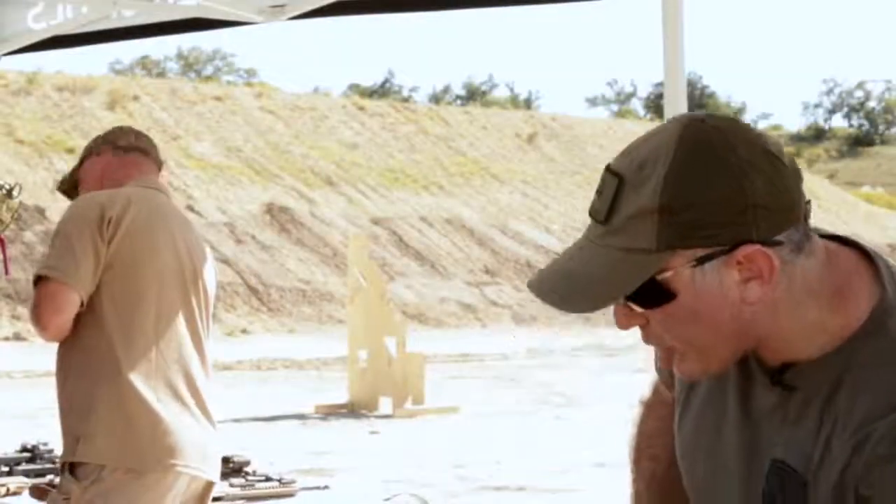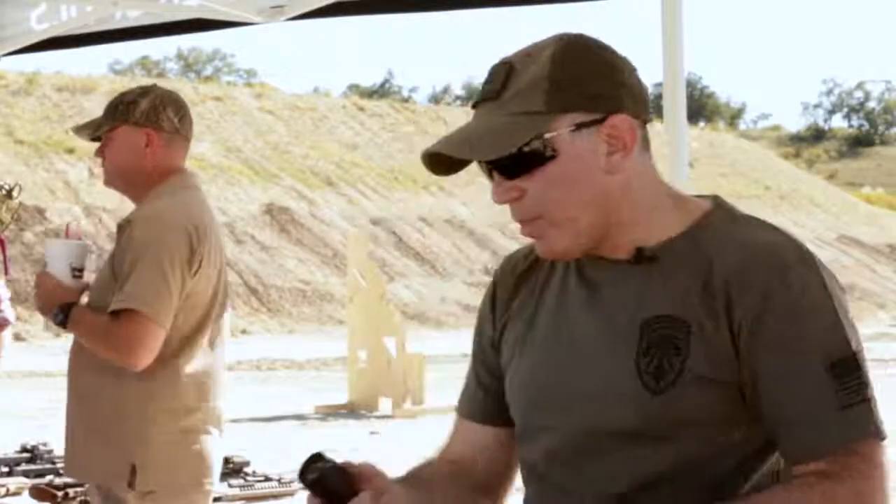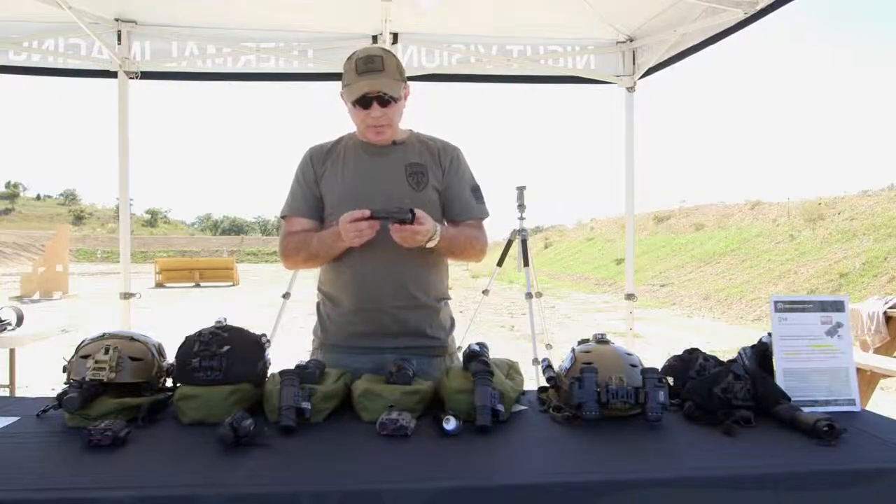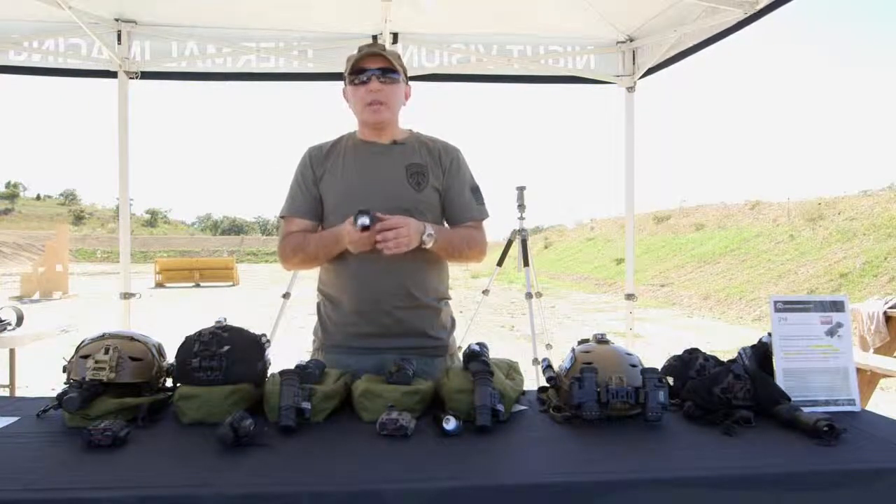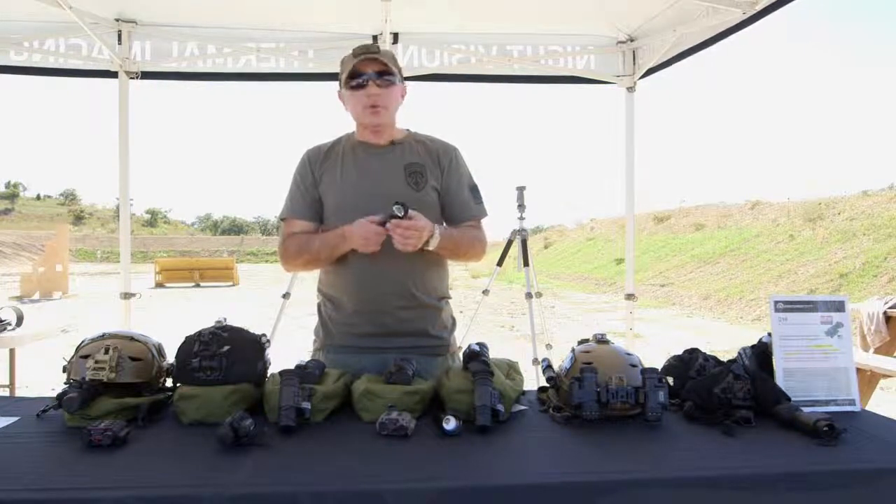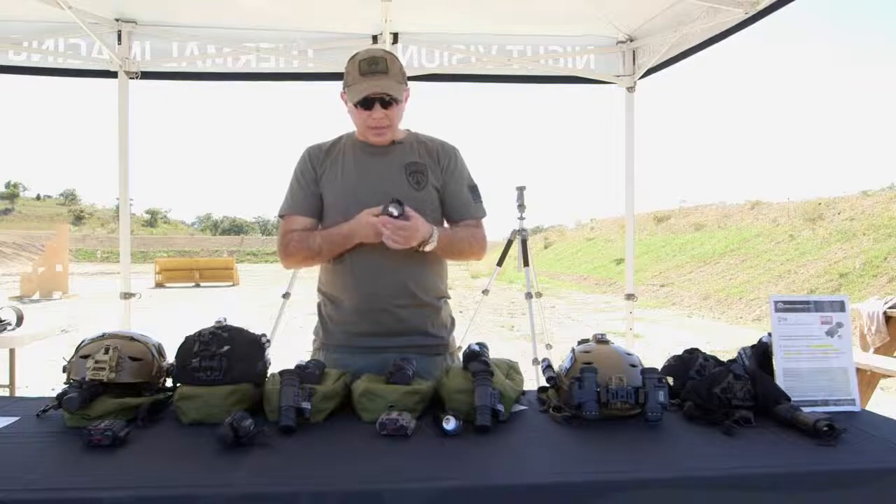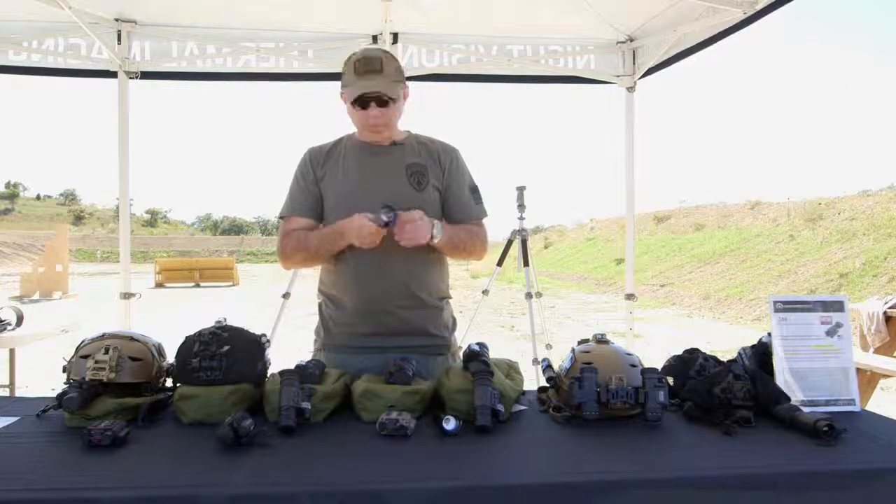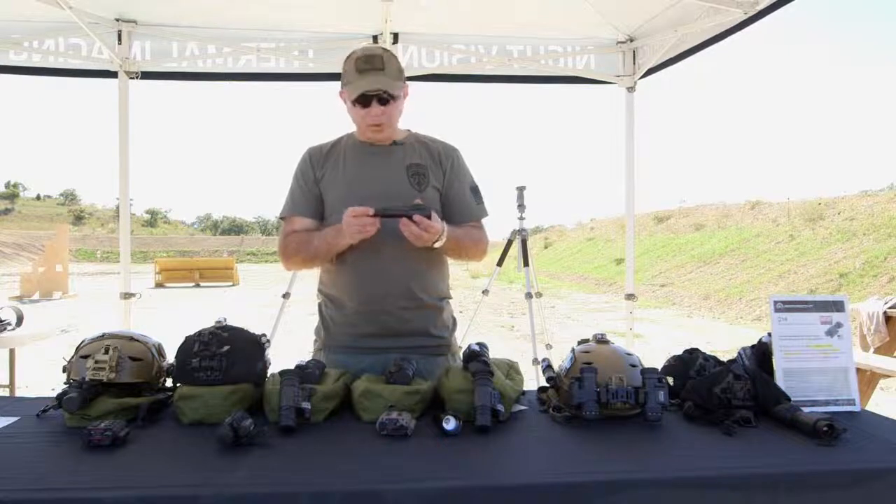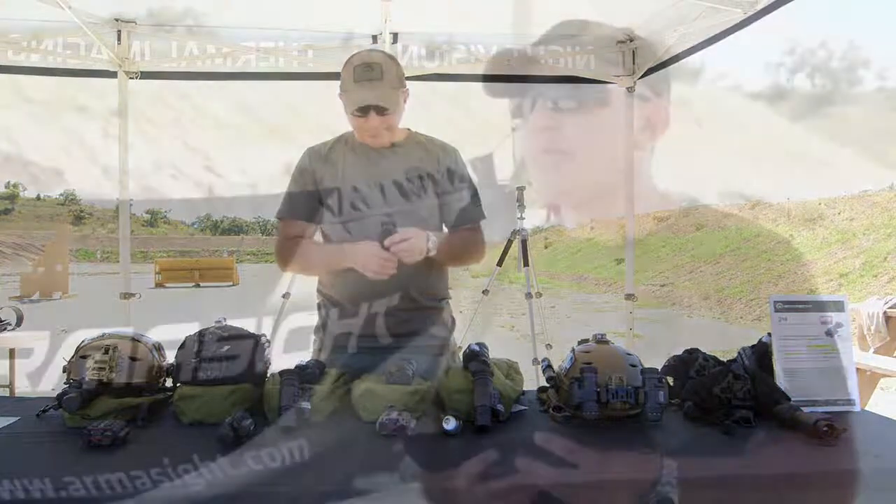Another unique feature that will be brought to the market is an extremely powerful IR illuminator. This illuminator can light up the area up to 300 to 400 yards depending on your needs, and you can adjust the size of the beam to cover the area. You can also adjust the brightness or the intensity of the flashlight.